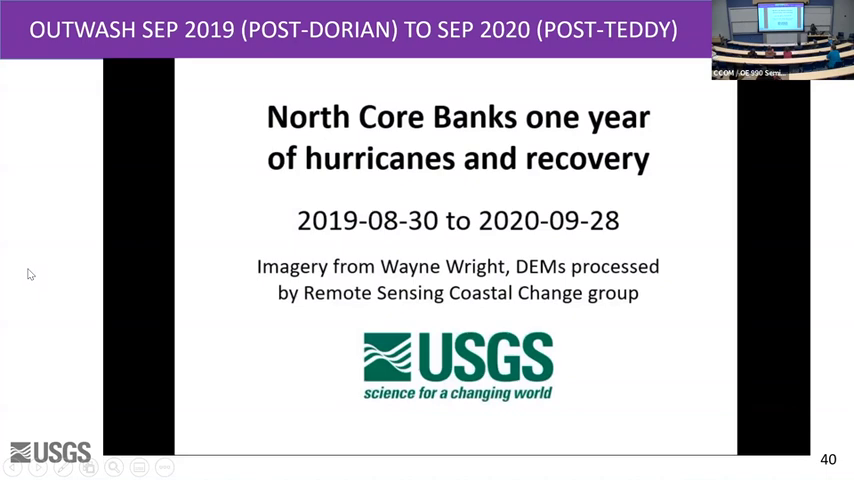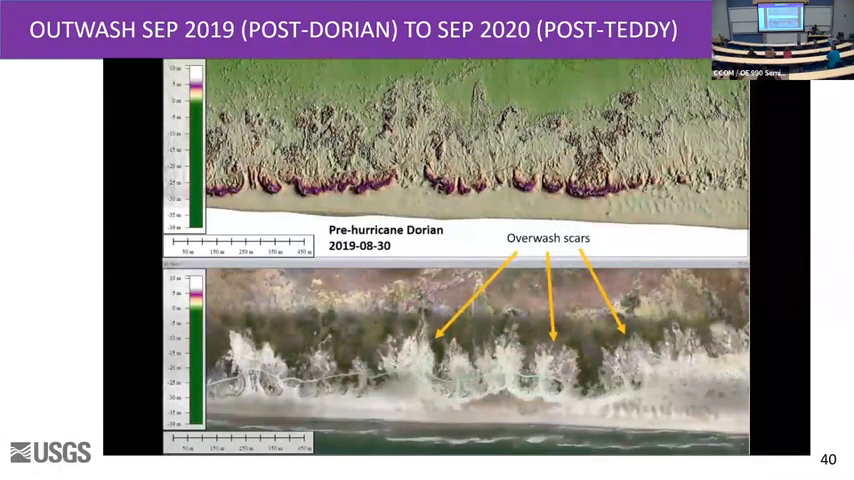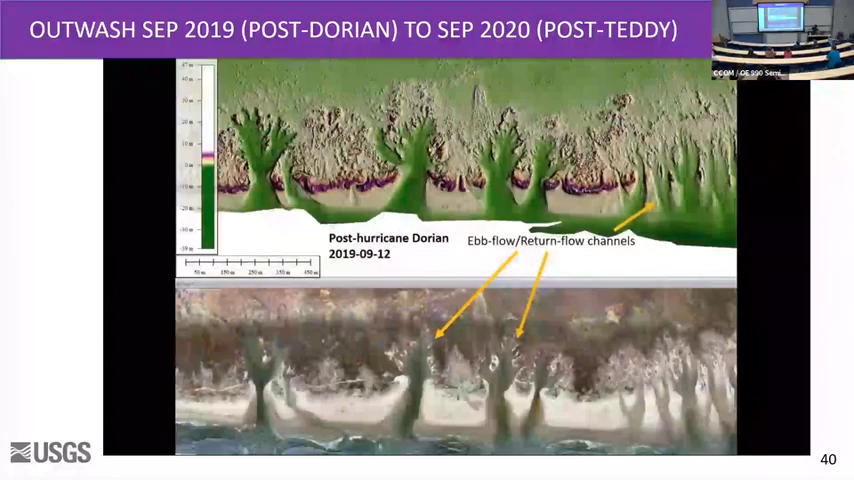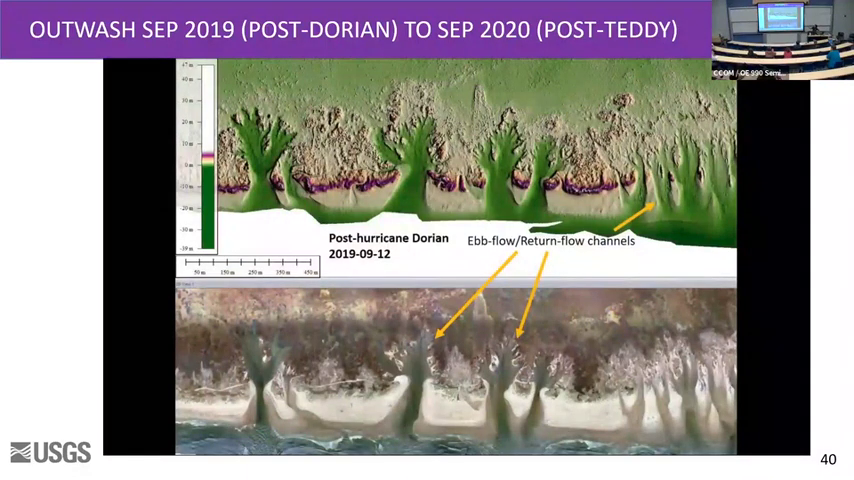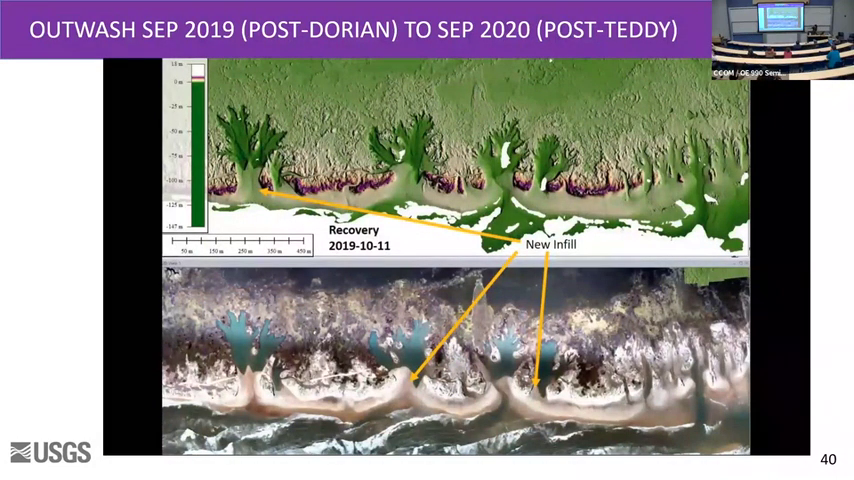So like I said, 1 year of recovery from the pre-Dorian. So we have all these scars from Florence. So we have the gaps, DEMs on the top, orthos on the bottom. And all those gaps that were already there, as would make sense, formed into these channels. So it's taking advantage of the fact that there's already a gap in the dune. And then we have normal conditions return and we start to fill it in.